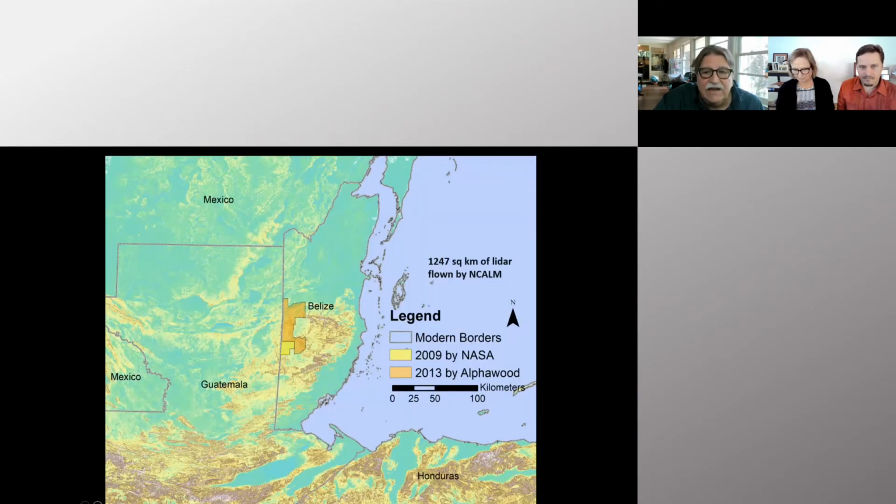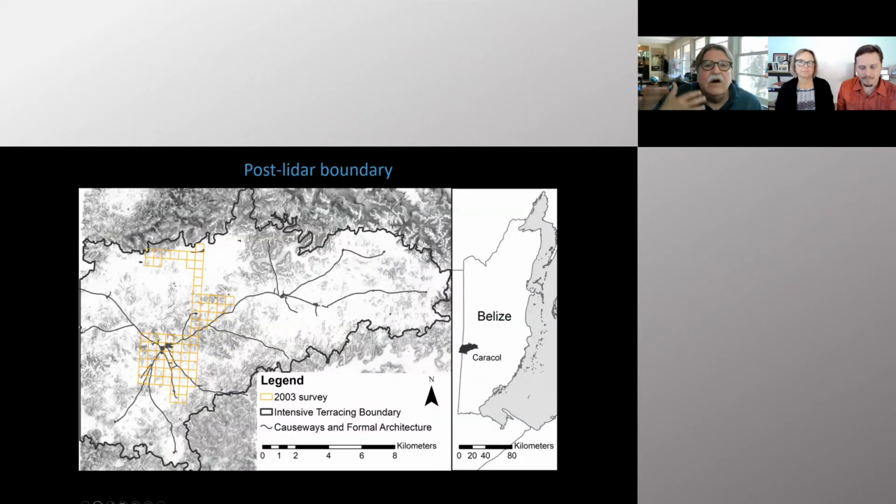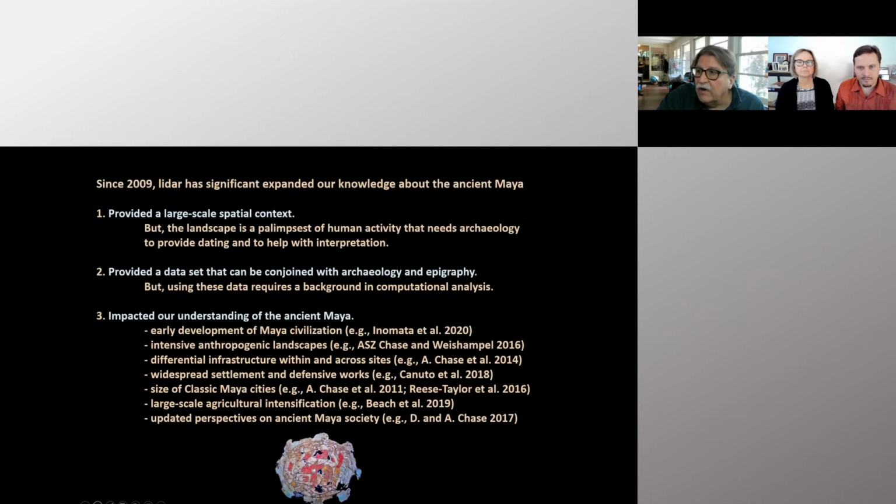In 2013, we returned to Belize with a consortium of all of the archaeologists working in Western Belize and got another 1,050 square kilometers of LiDAR, which finally enabled us to start to get some sense of what Caracol, the city, looked like. So there you're looking at our 2003 block map of 23 square kilometers laid on what we now recognize to be the limits for the urban city of Caracol. And you can see how large it is in terms of the Belize map to the right.